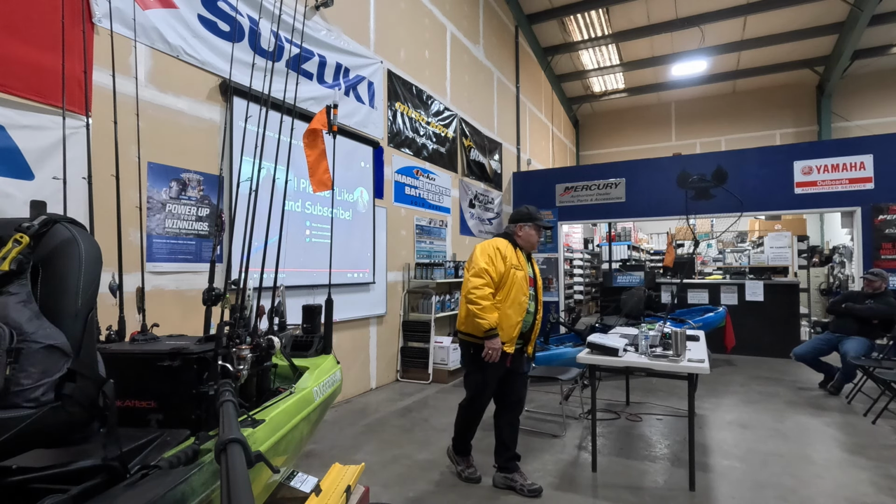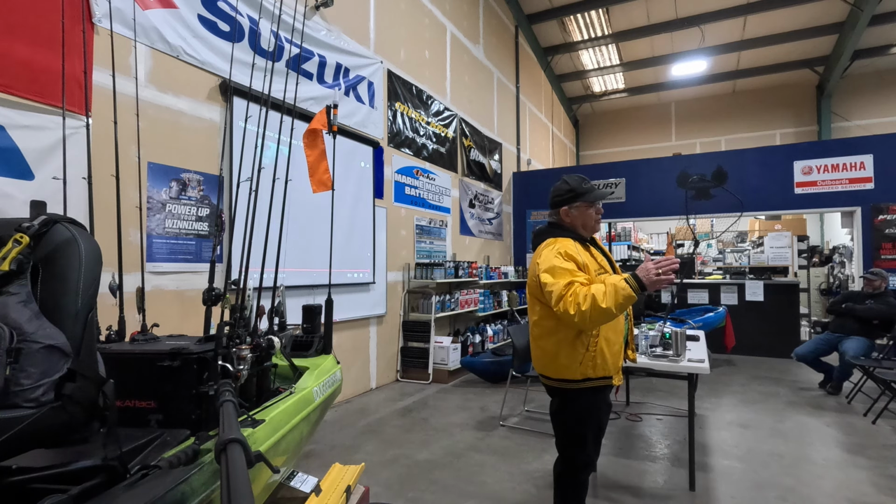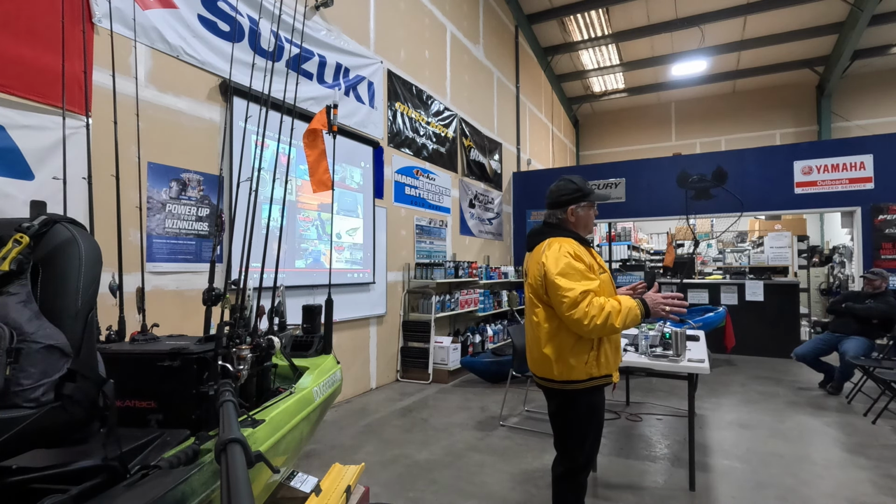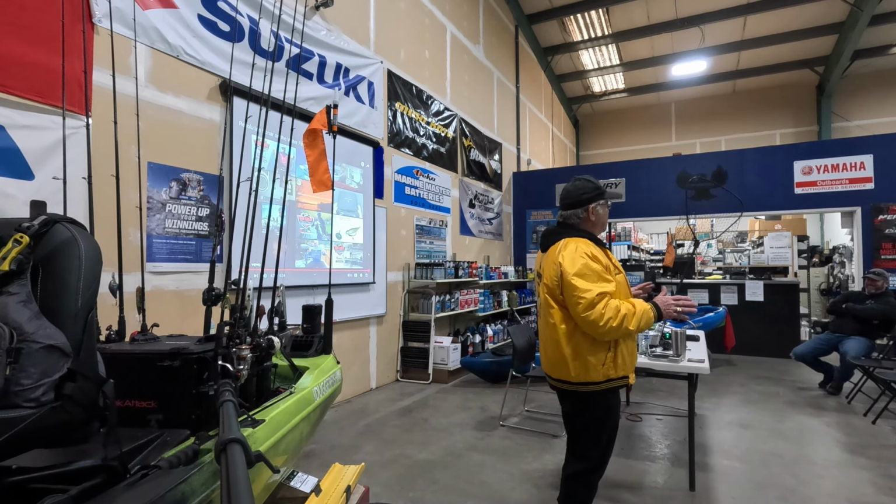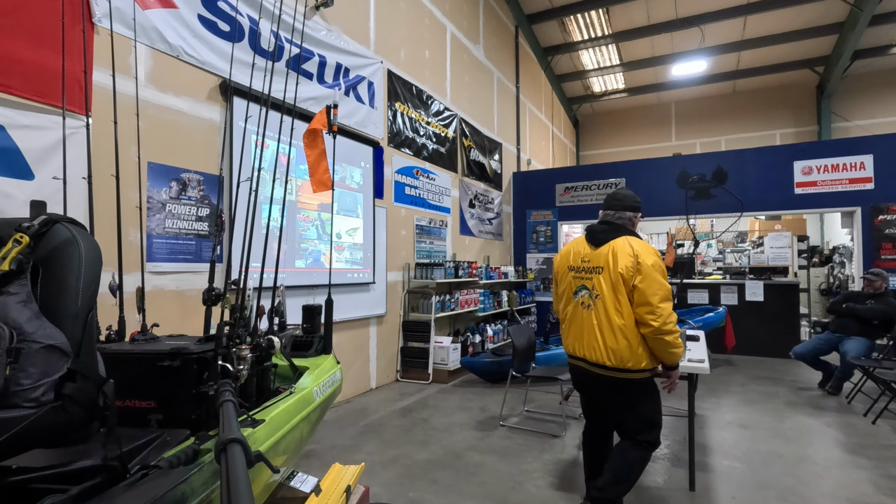So that's what the Revolution Sonar does. I'm having too much fun with all of these fishing toys. So yeah, I'm missing the tournament circuit a little bit, but I'm not wasting that time. I'm still having fun learning new things.